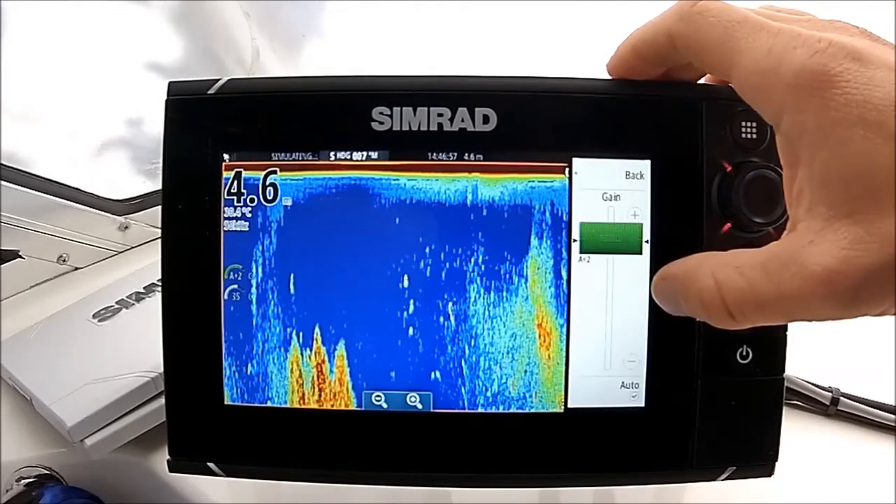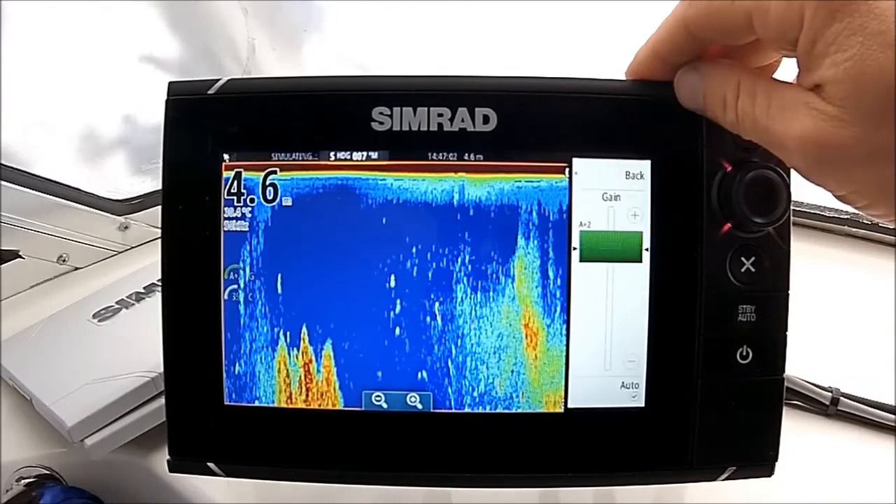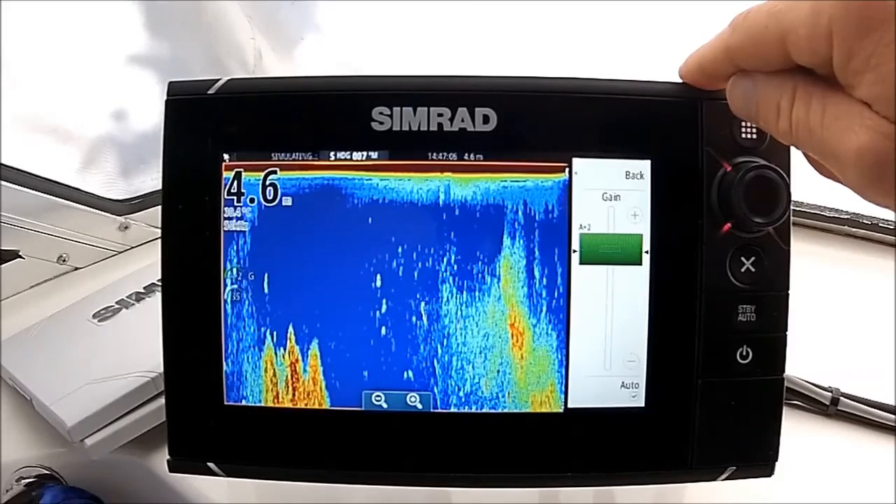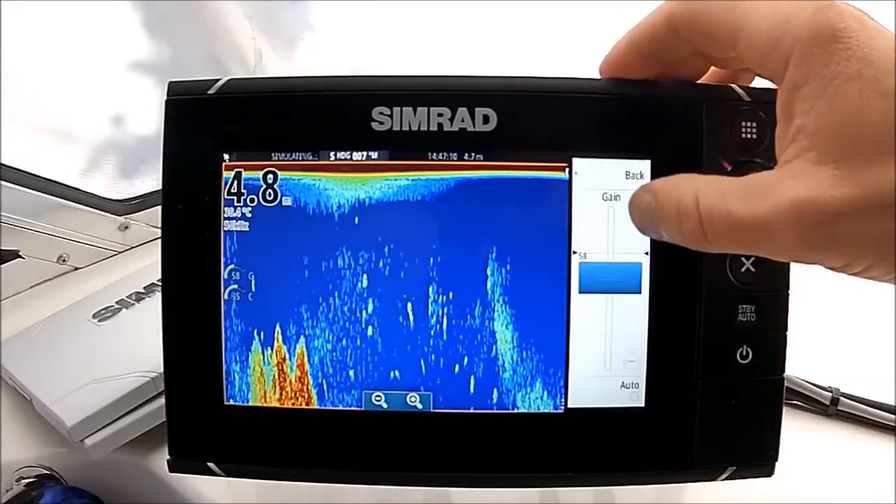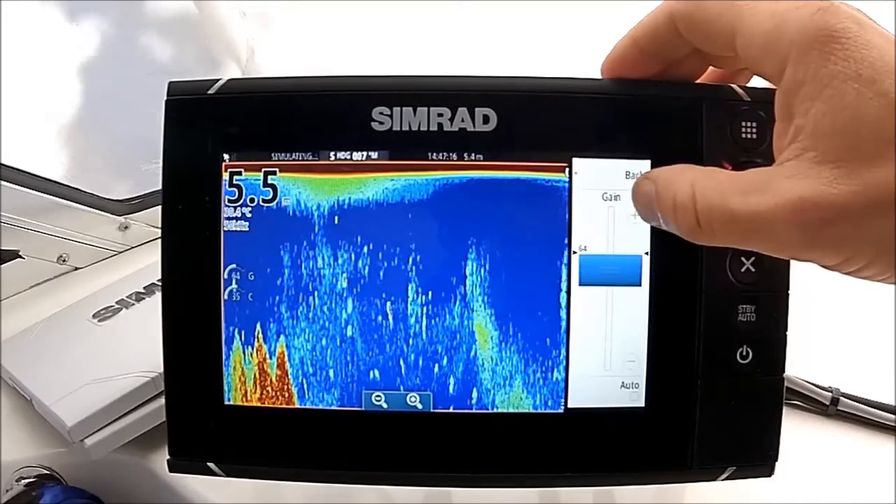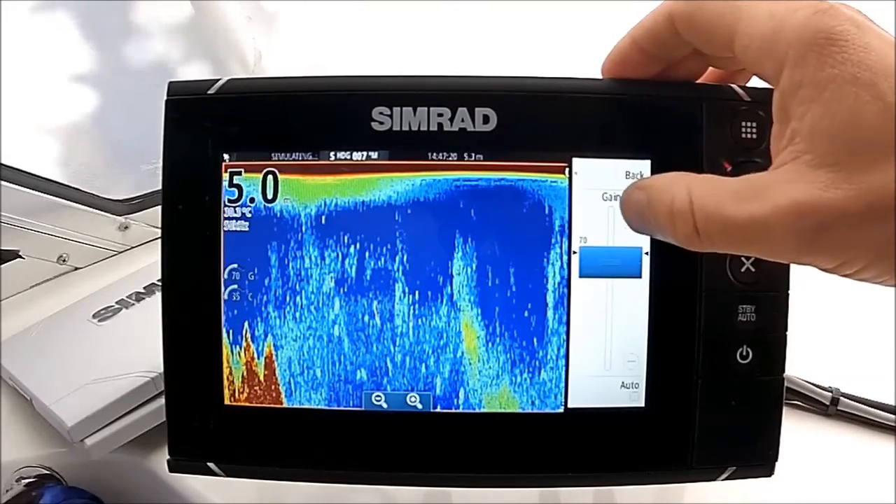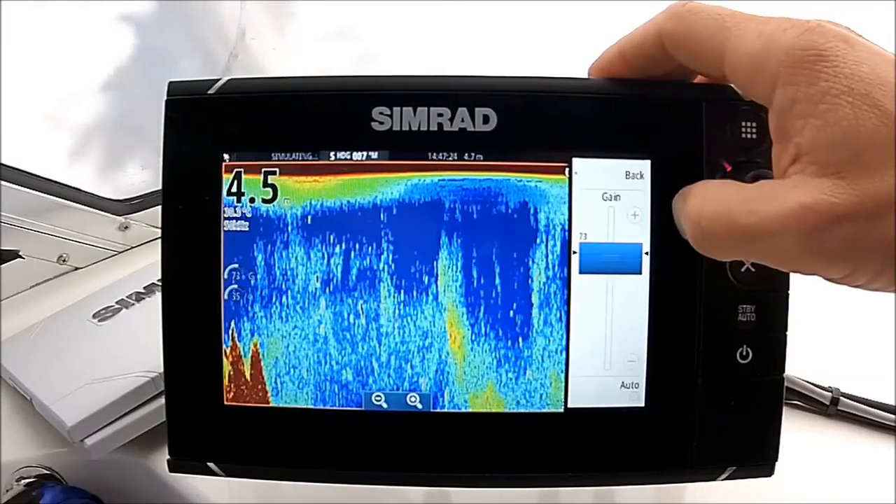So the auto is going to continue trying to work for you, which in some ways is good and in other ways can be a problem, particularly out in that deeper water. So if you're starting to find that you want to get infinite control over the machine, just unselect auto. It'll go back to a default setting. It'll leave a grey line there which will show where it was last, and just by increasing, now you can really take full control over how much clutter or noise or how much power you want to transmit through the water.